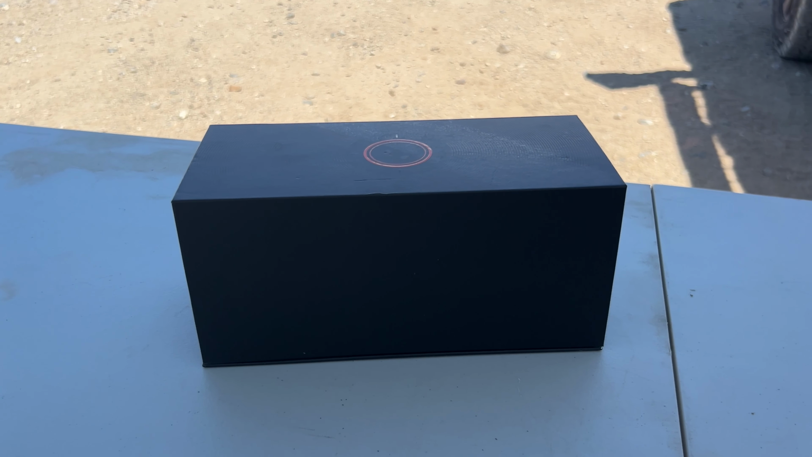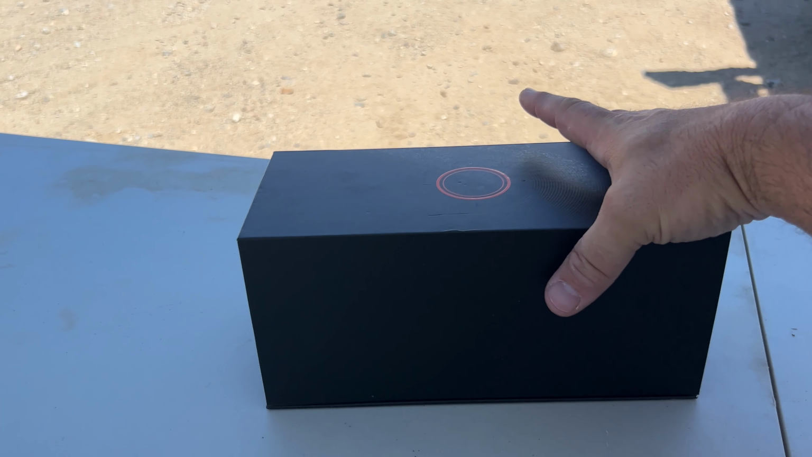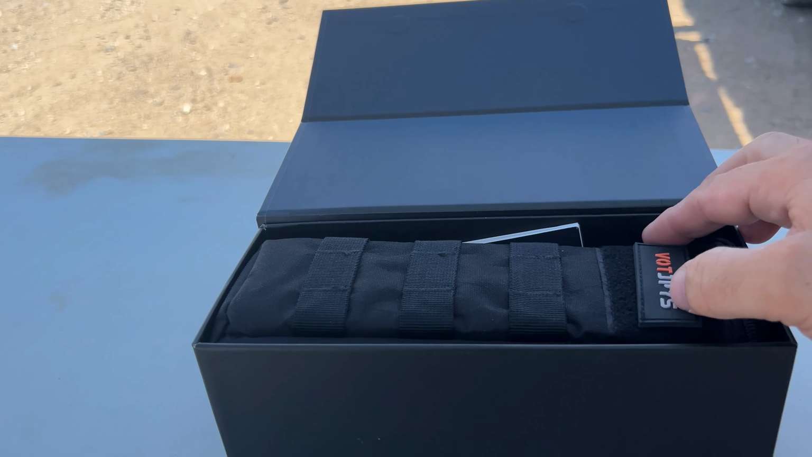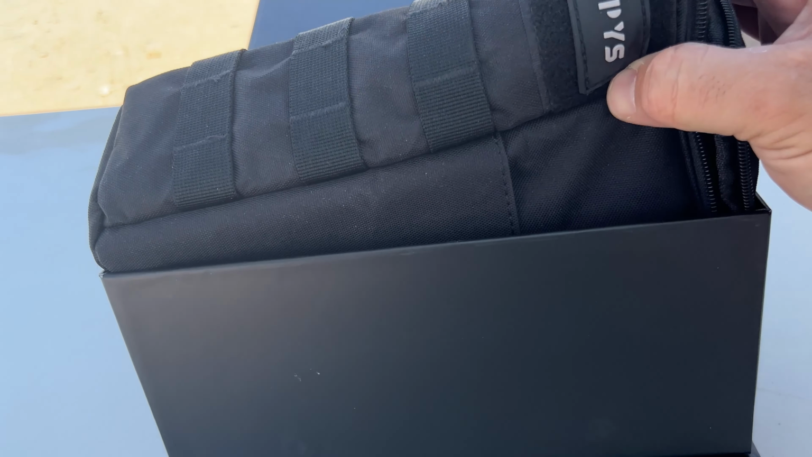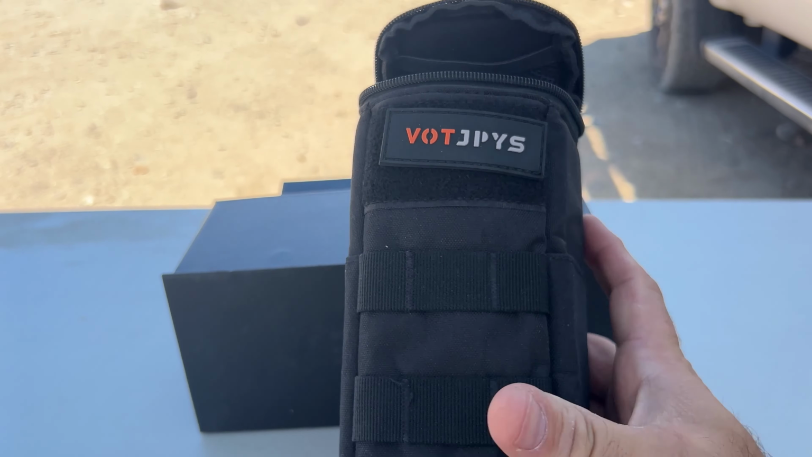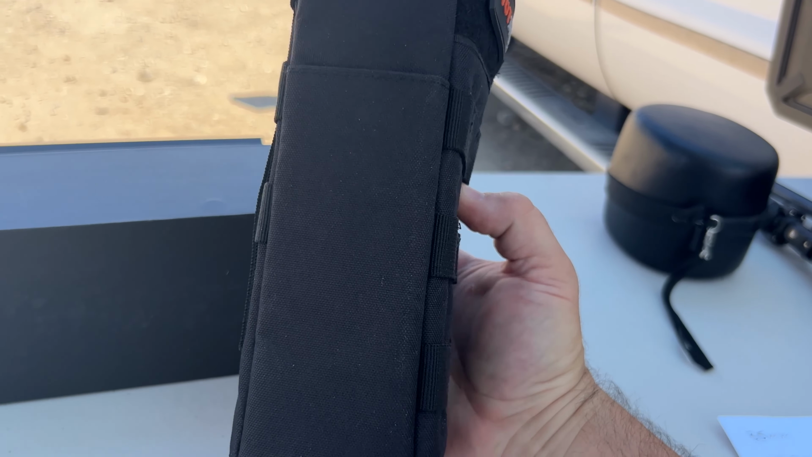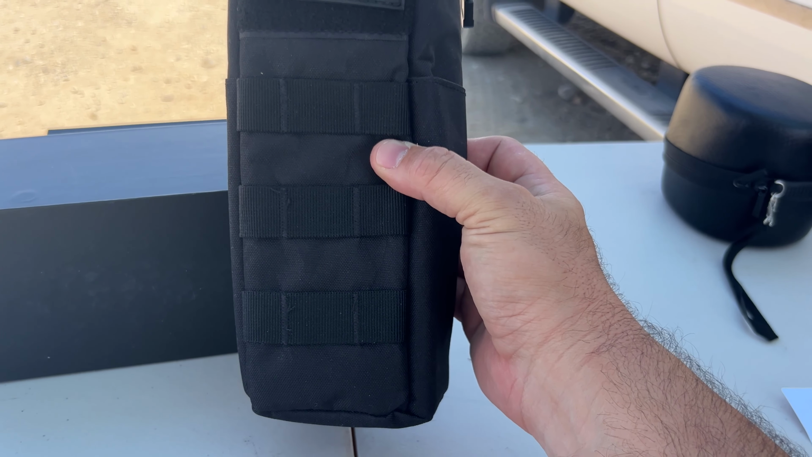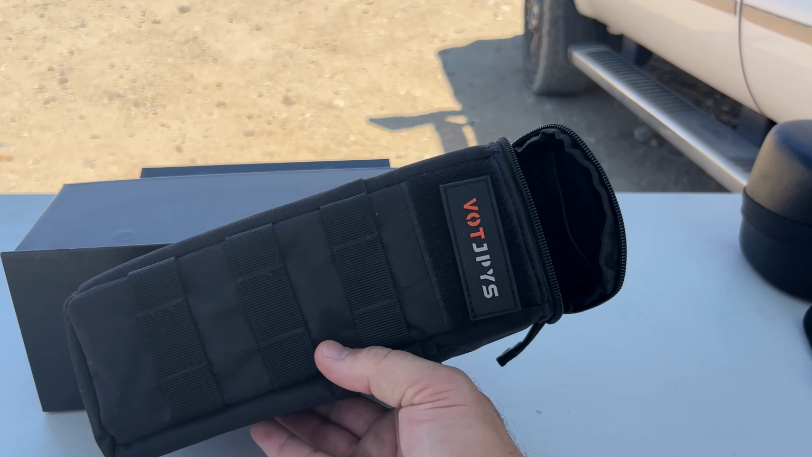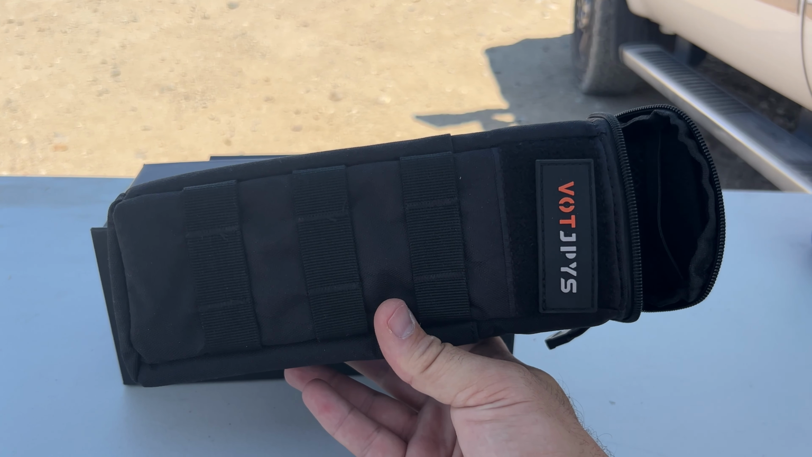So this is from a company called VOT, JPYS. I'm not sure how you pronounce it, if it's one word or two, but on the patch, the VOT patch that they send is red or orange. So anyway, they send you this really nice bag that can fit on MOLLE straps. So if you have a plate carrier, if you want to mount this in a vehicle to use at nighttime, maybe for pig hunting, you can also use it as a monocular. You don't have to have it mounted to a rifle.